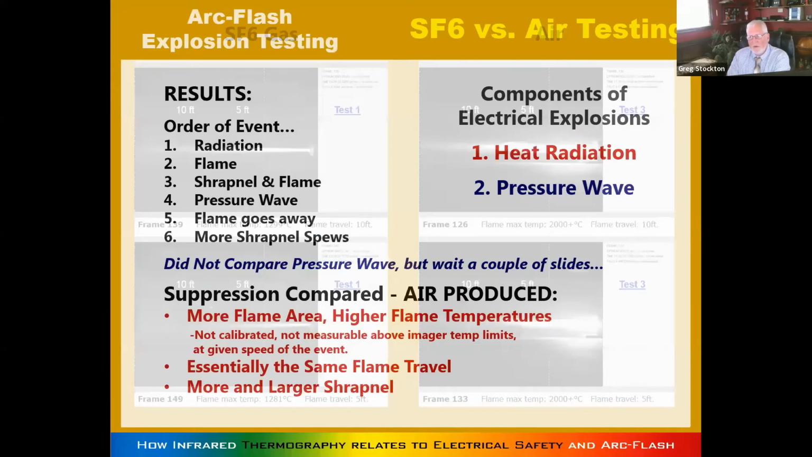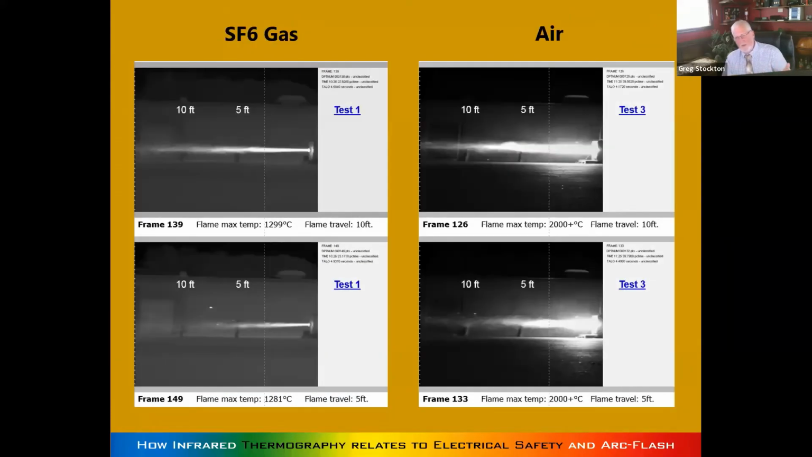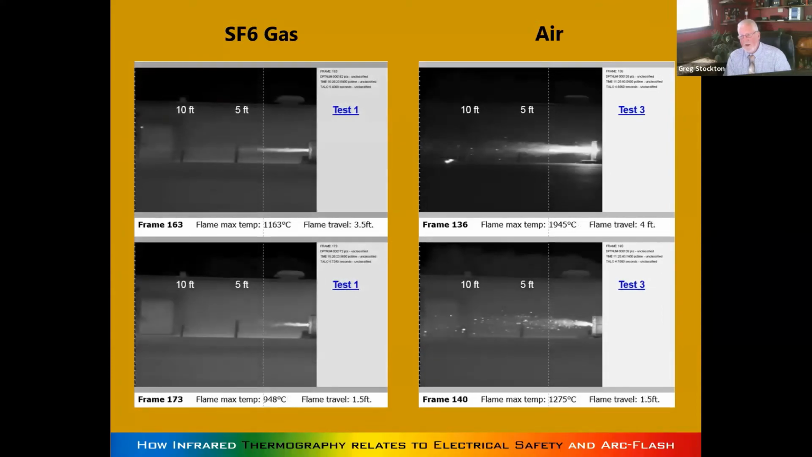The flame travel is, like I said, almost the same, but it's a lot more streamlined, and giant chunks, pieces of copper, are flying all over the place. A lot more with the air. It's like you need the bomb suit. And all the temperatures are way higher.